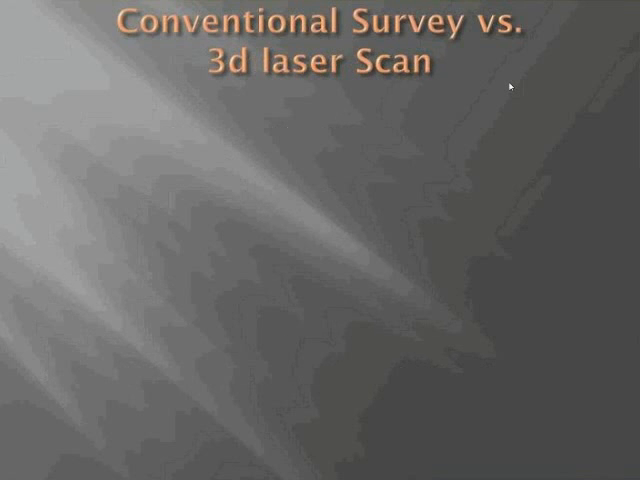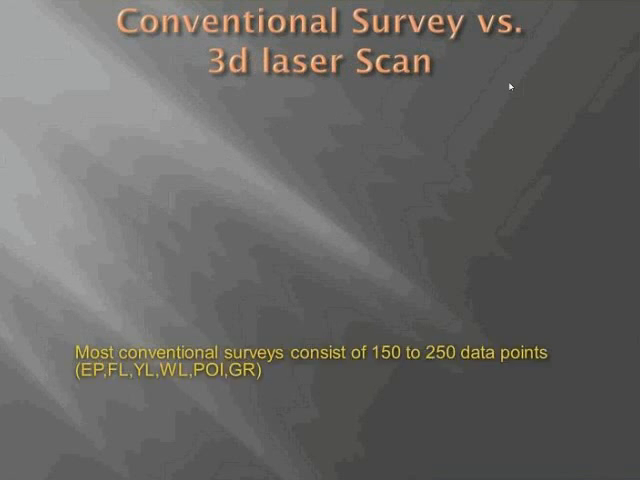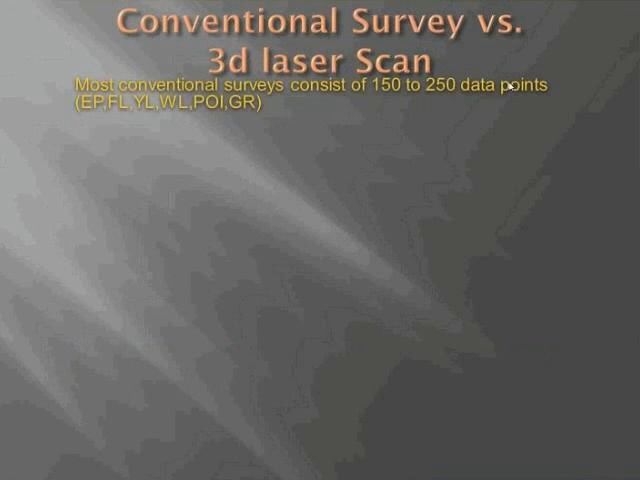I'd like to comment on conventional surveys versus 3D laser scans. Most conventional surveys that we get consist of anywhere from 150 to 250 data points, and you all know the acronyms that get used: edge of pavement, fog line, yellow line, white line, point of impact, guardrail.